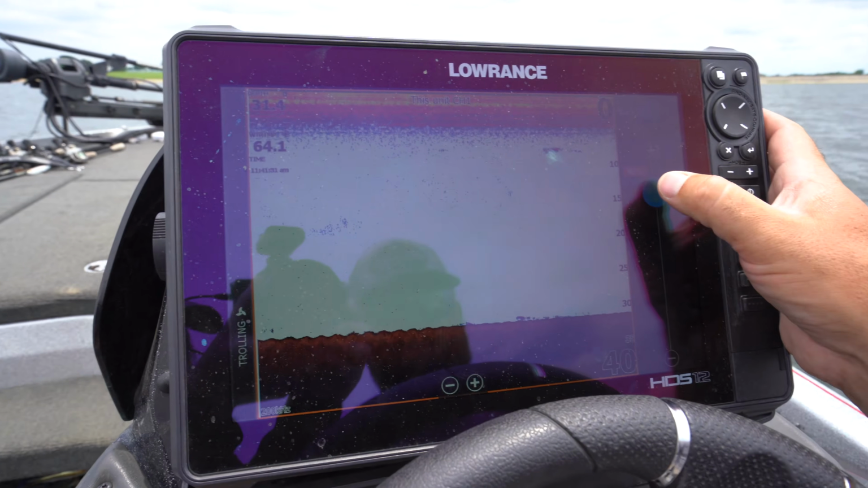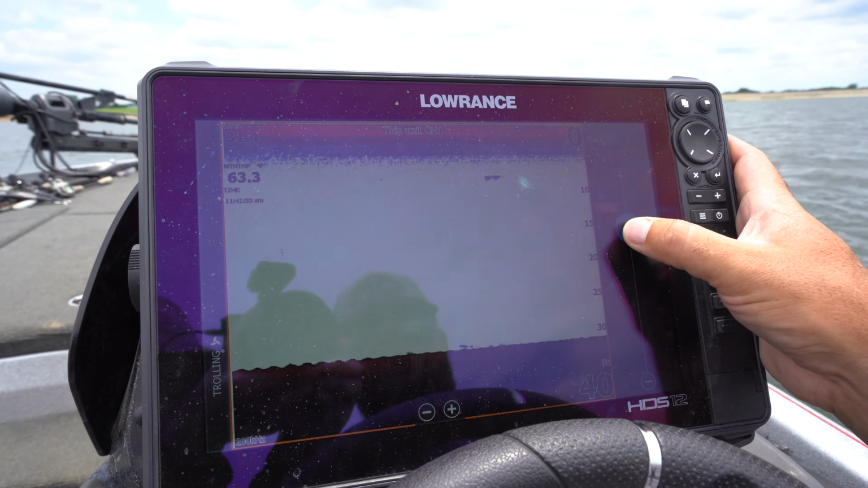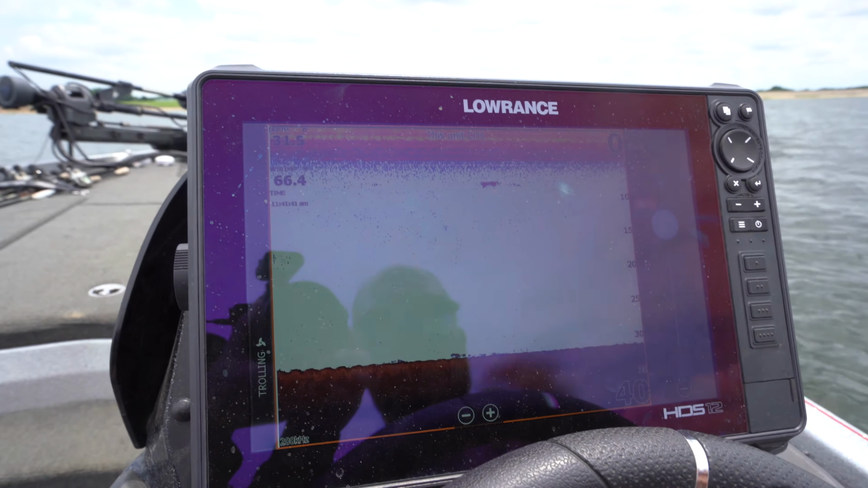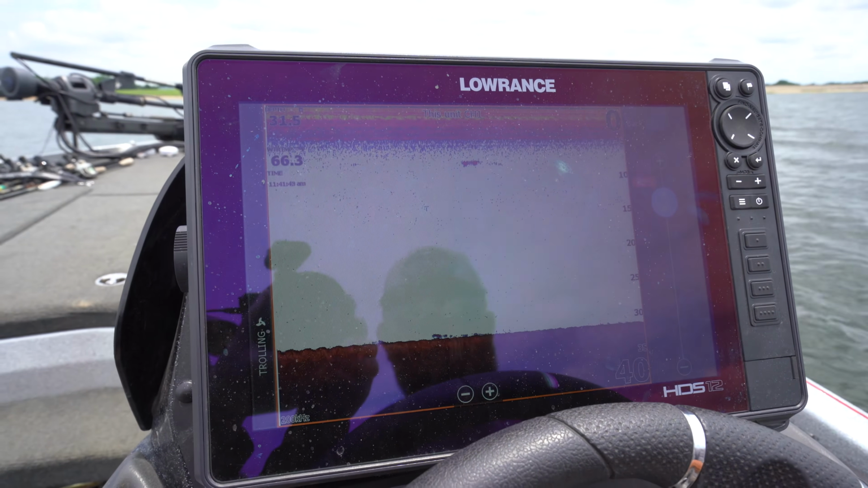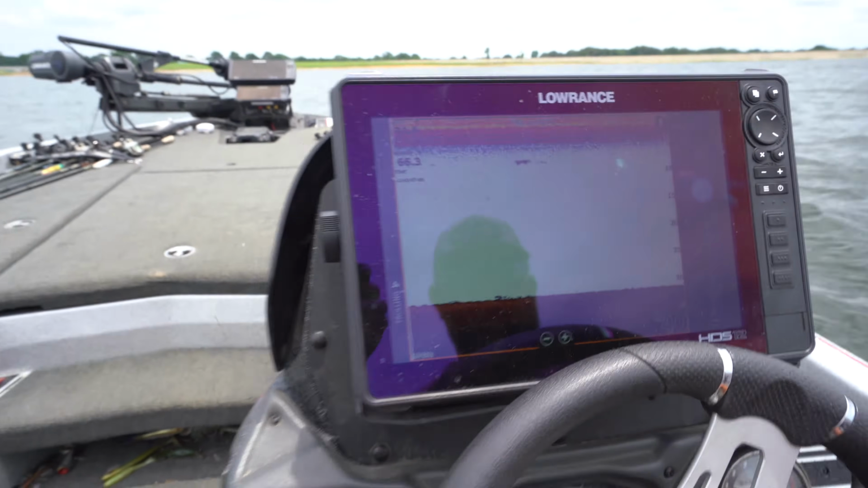Color line at 82%. This you can play with a little bit to see what you want. Now, you need to have more stuff on the graph to really get it dialed in. Get over some good trees, get over something that you know is there. Get over an old sunken bridge, something like that, and play with your color line until you're getting the sonar image that you want. I got mine running at 82%.